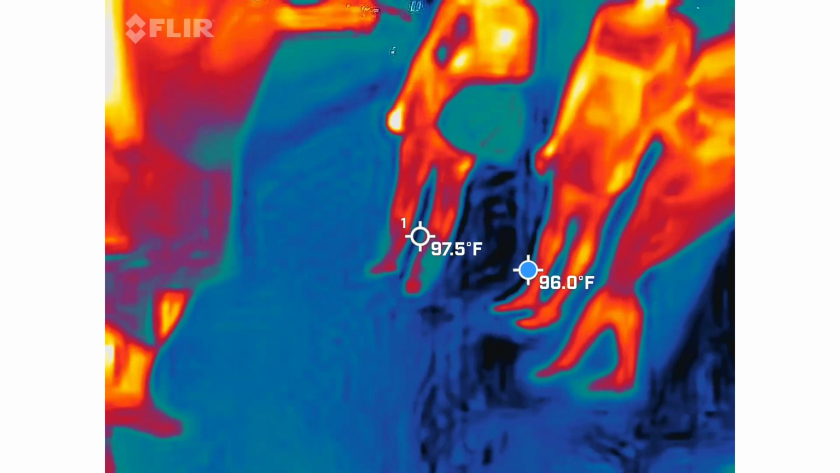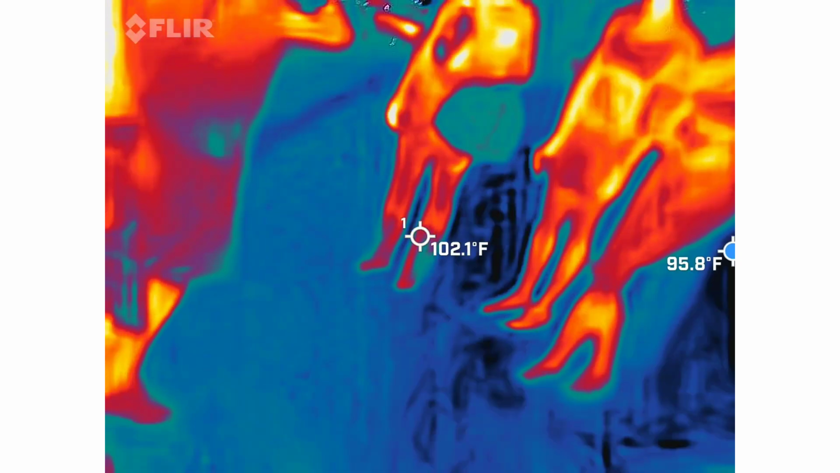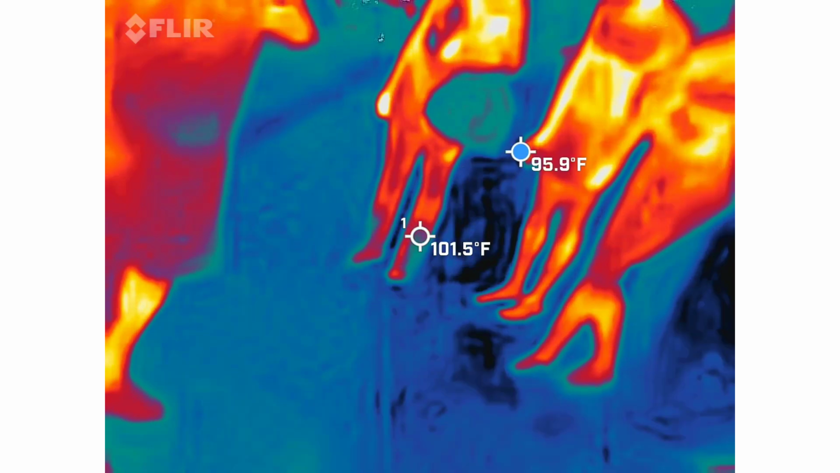But here's what I'm going to tell you. This is a phone app. 80% of what we're going to find out of this is going to be bullshit. It's not going to mean anything. It's the other 5 to 20% that's actually going to be legitimately coming from the location we're going to be visiting tonight.